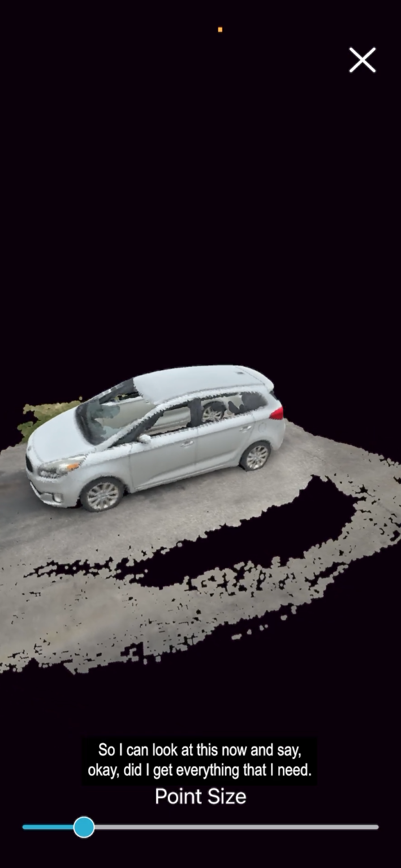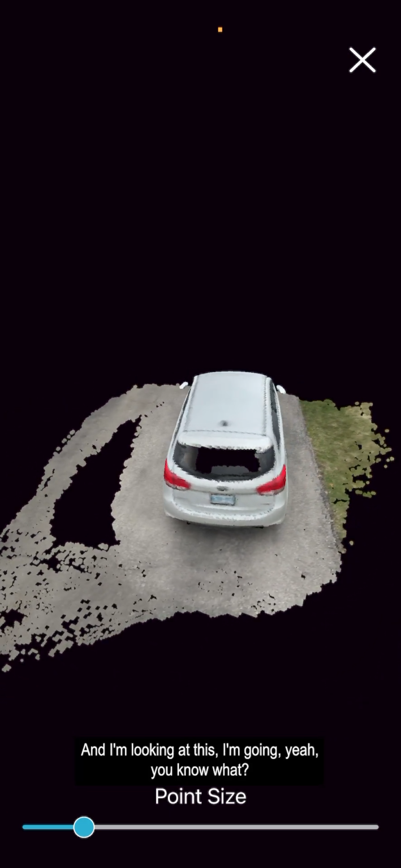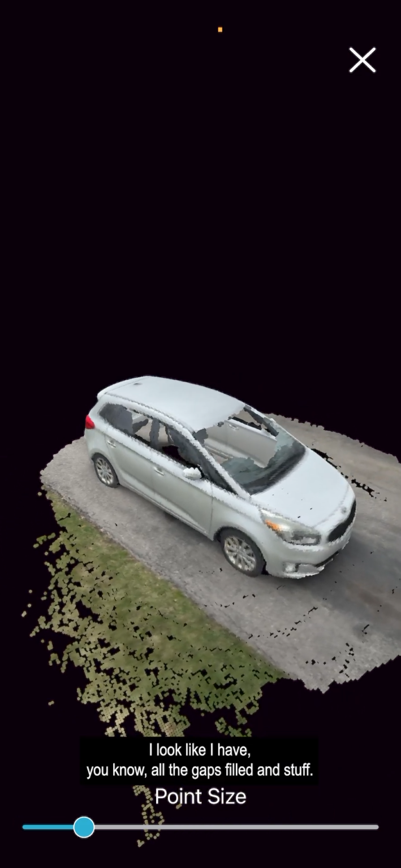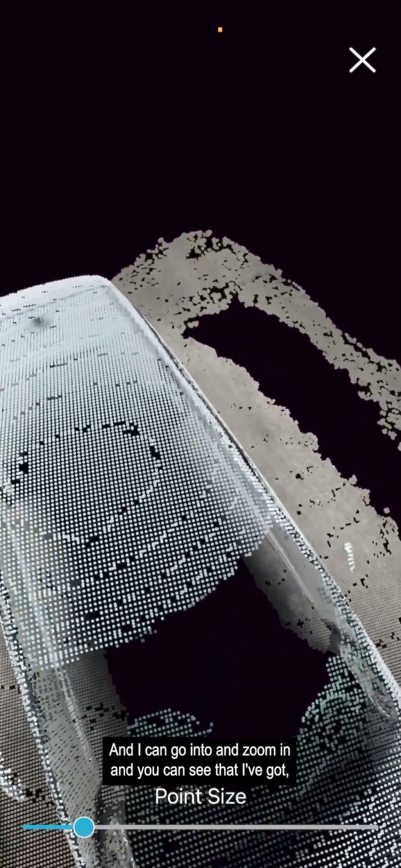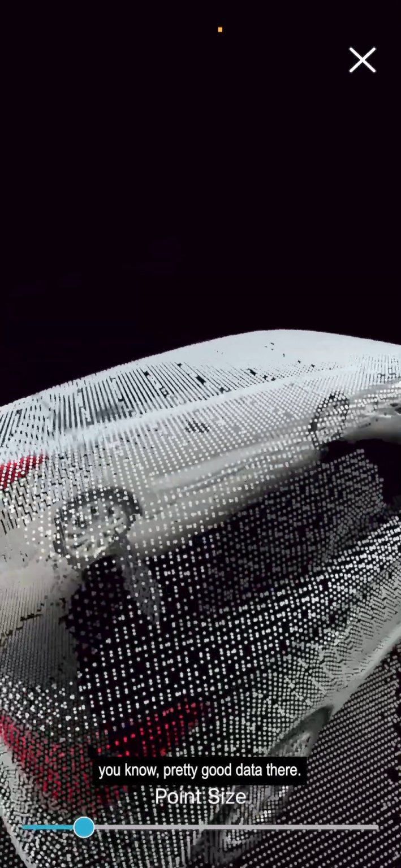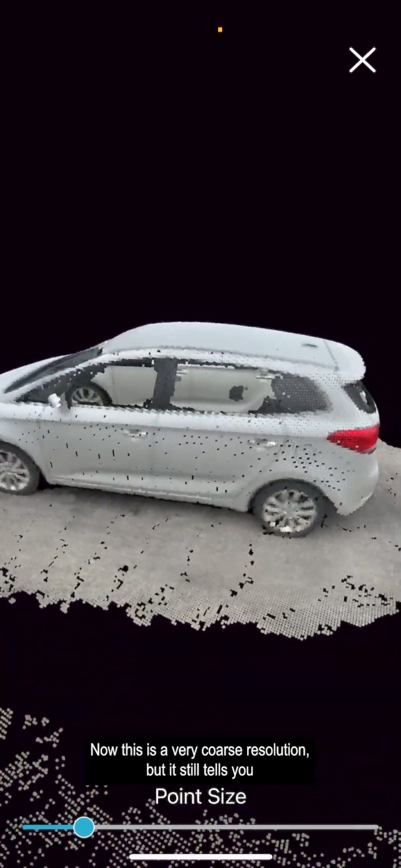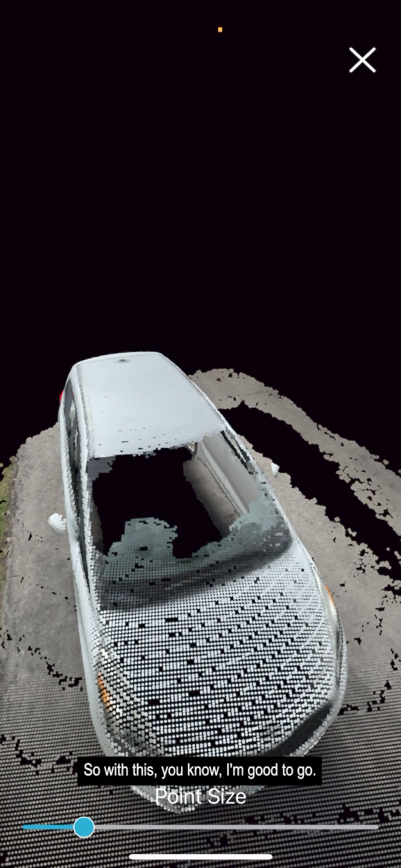So I can look at this now and say, okay, did I get everything that I need? And I'm looking at this, and I'm going, yeah, you know what, that looks pretty thorough. Doesn't look bad. It looks like I have all the gaps filled, and I can go in and zoom in, and you can see that I've got pretty good data there. Now, this is a very coarse resolution, but it still tells you that you've got good data. So with this, I'm good to go.